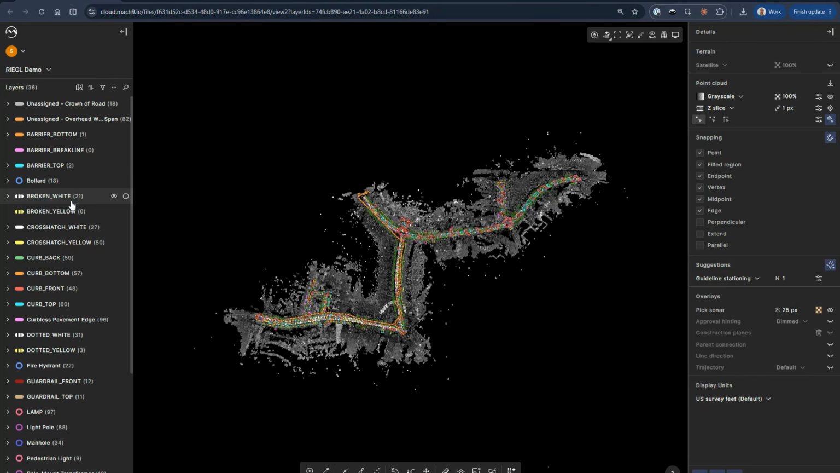These can be fully customized to fit whatever your downstream template needs are, so that everything can easily be exported out to DWG, DXF, DGN, shapefiles, geodatabase, field to finish, and CSVs for your points and line vertices.